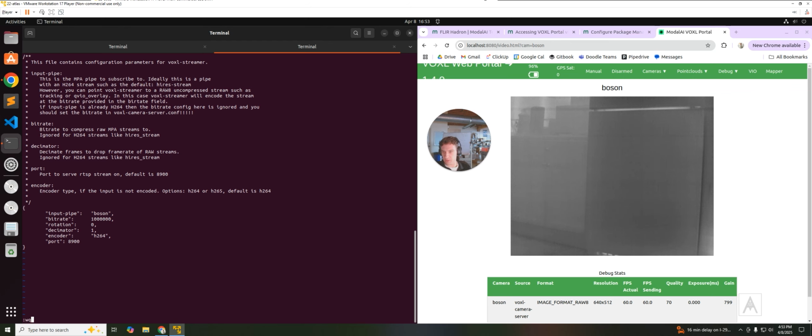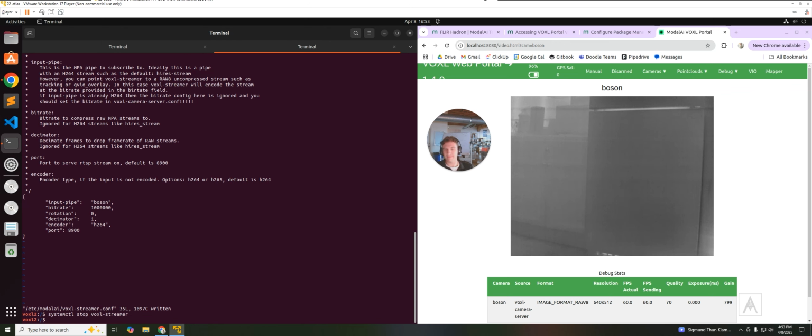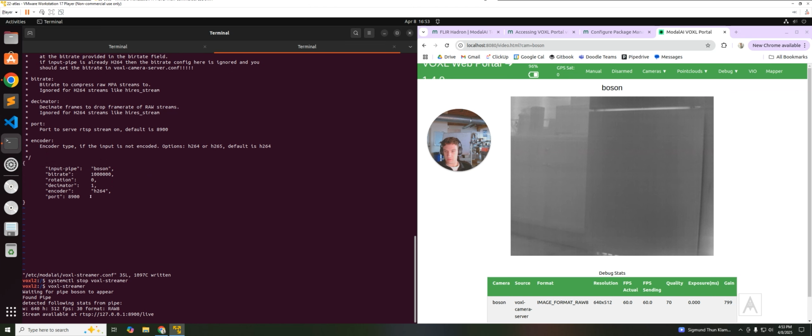Change this to the Boson MPA pipeline. I haven't actually tried this, so this could just fail stupendously. We're going to stop the streamer. I'm going to start the streamer. I don't know if it'll use that config file. Oh, there we go. It's available. How do I want to access it?